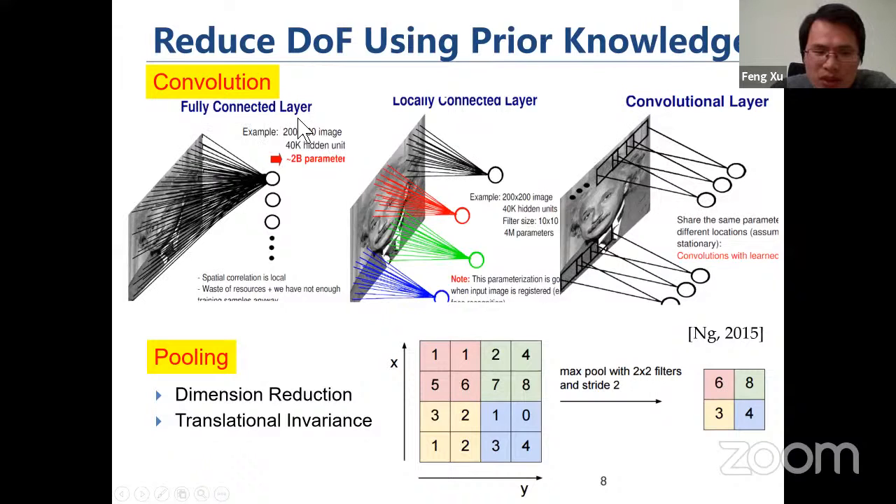Then in a fully connected neural network, each neuron in the first layer is connected to each and every neuron in the second layer. So we will have a huge number of unknown connection parameters, right? It's a very densely connected neural network.